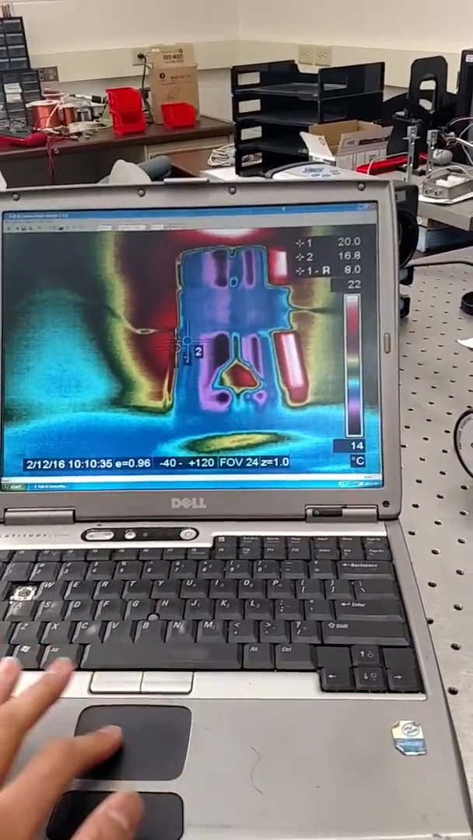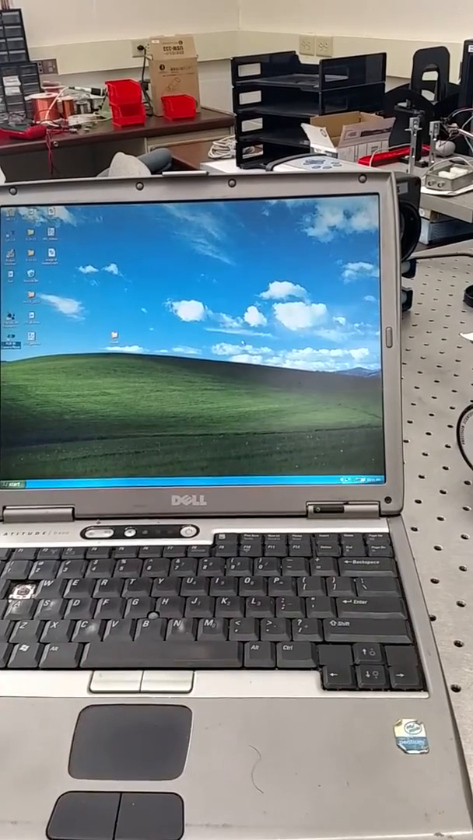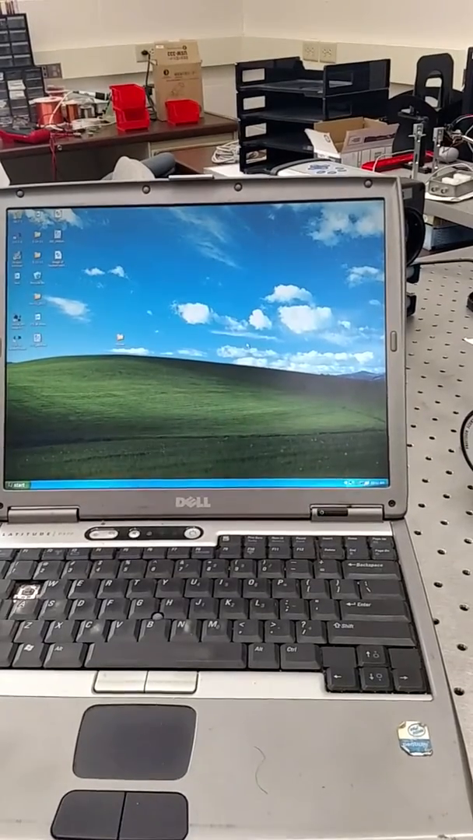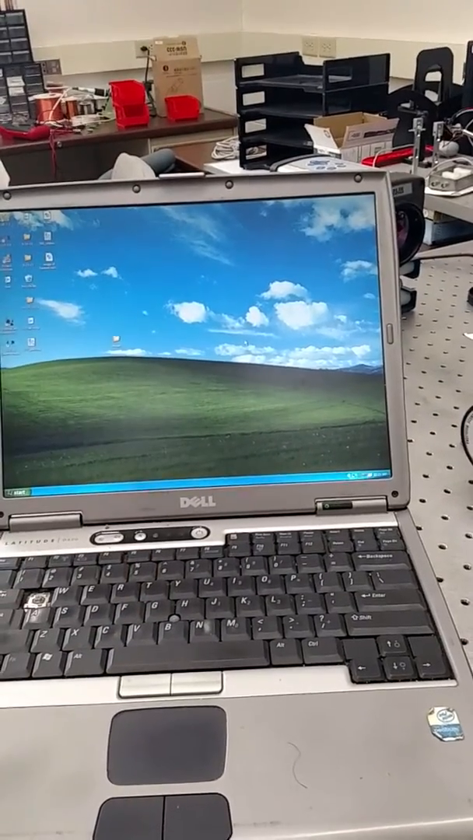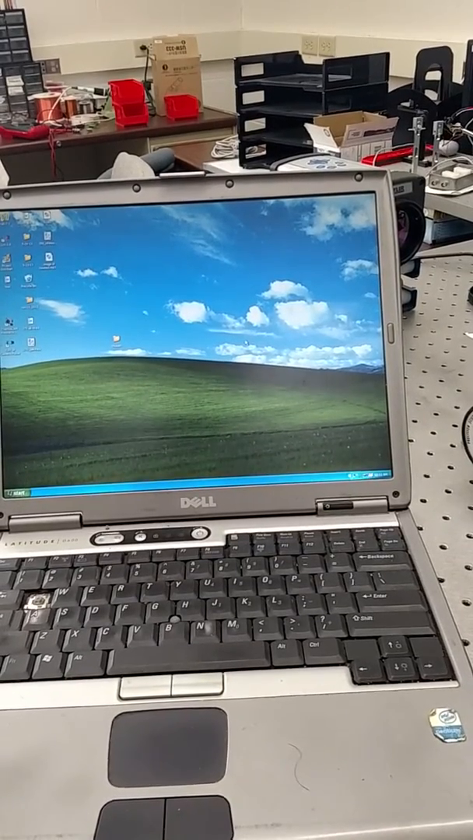The way I got here on the program, the same program is on that computer as well. There's also a Firewire port in the back, but I found this easier just because it's right here. It's maybe easier to use a different computer than your samples and not have the cables jumping across the lab here.